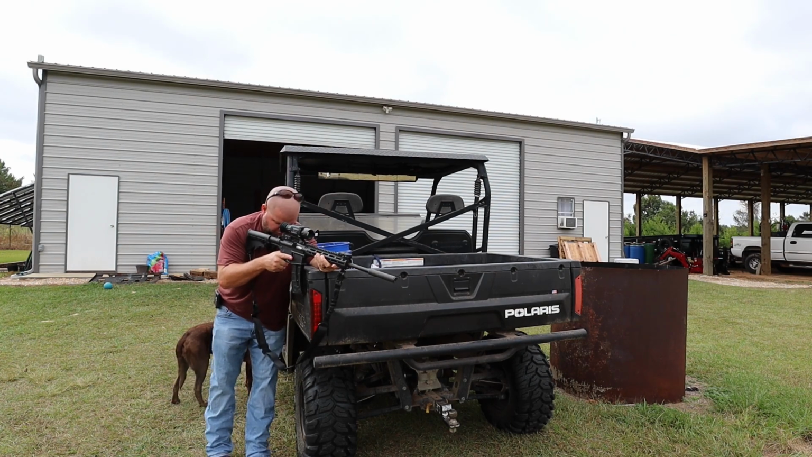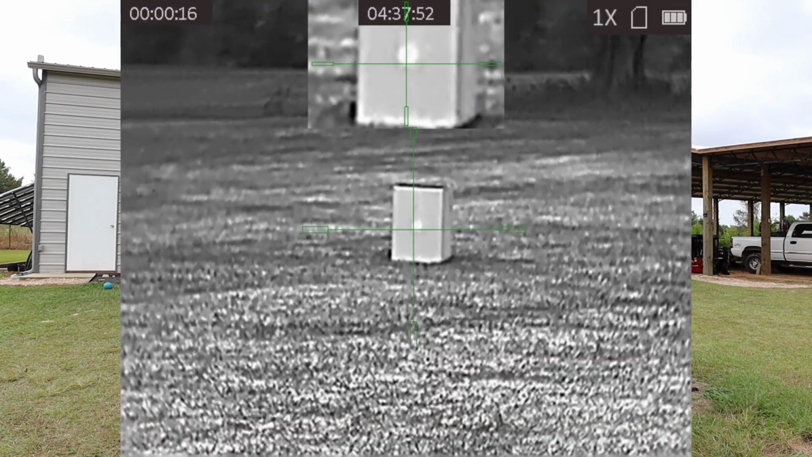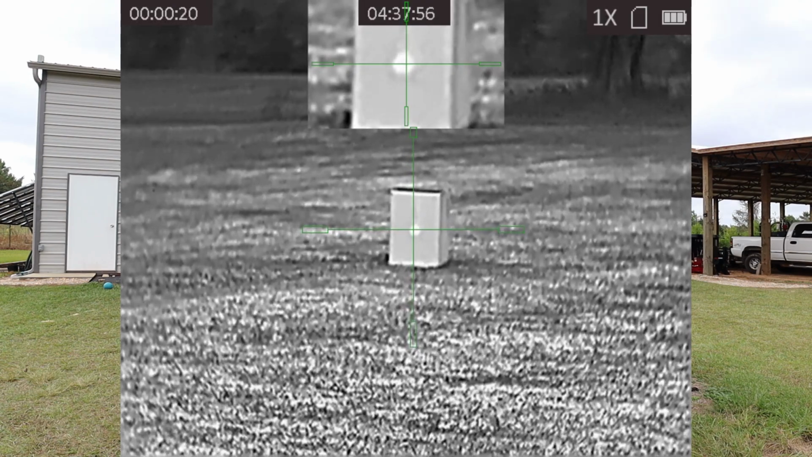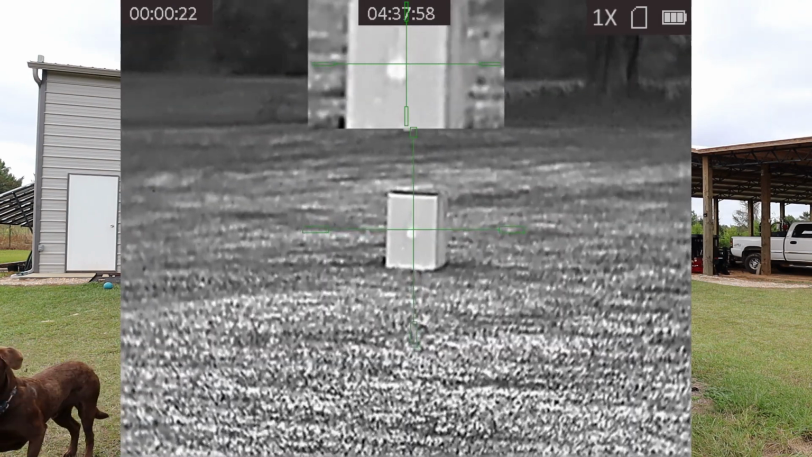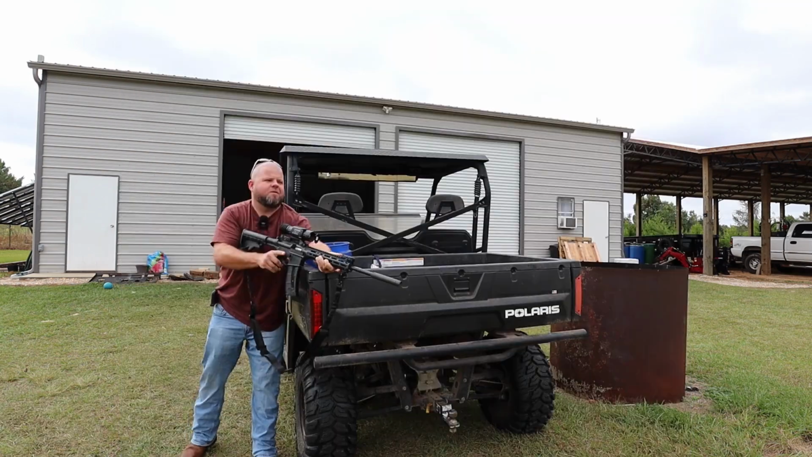All right, so I've got record on. And you should be able to see I'm just aiming toward a large center dot right there. Let's shoot and see where the impact is. And I can very easily see the impact for a second because it heated up the box.